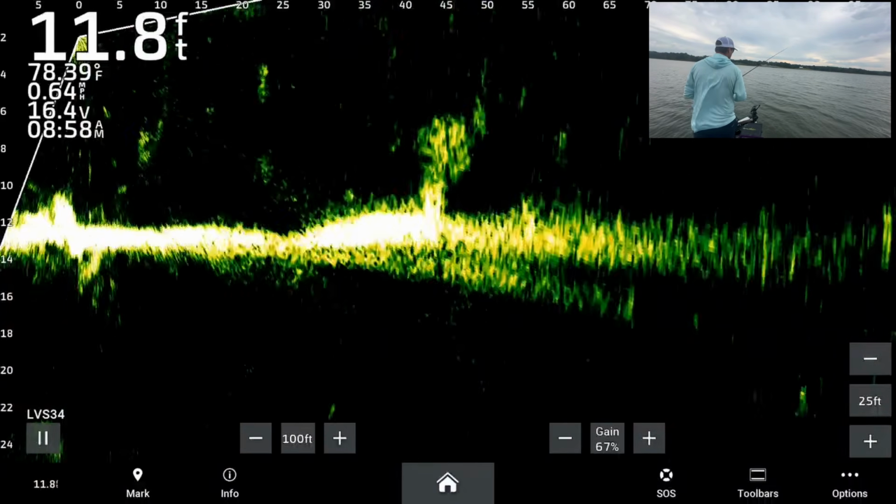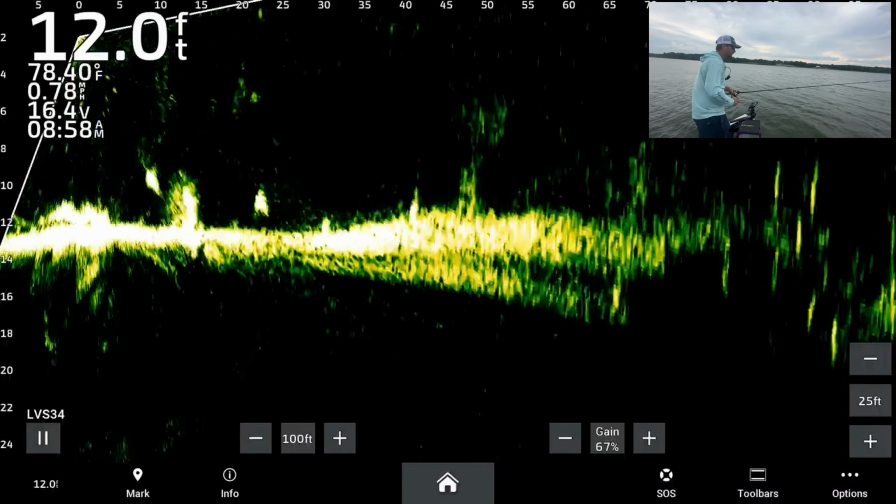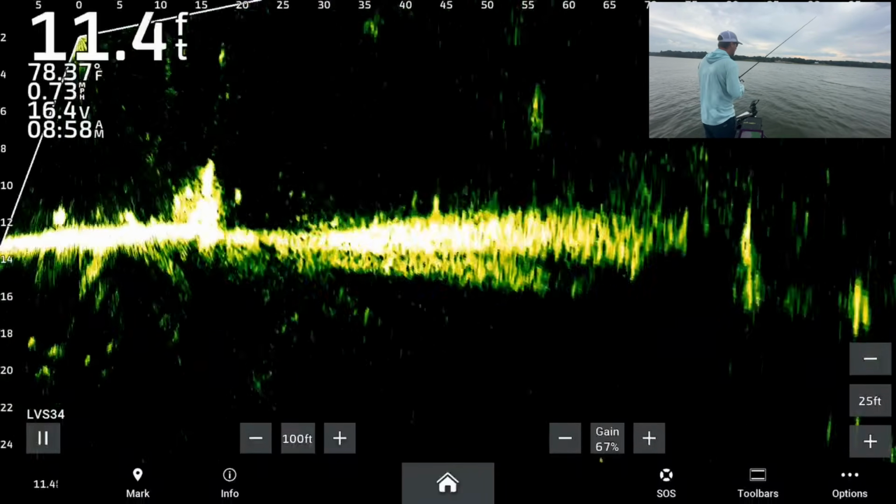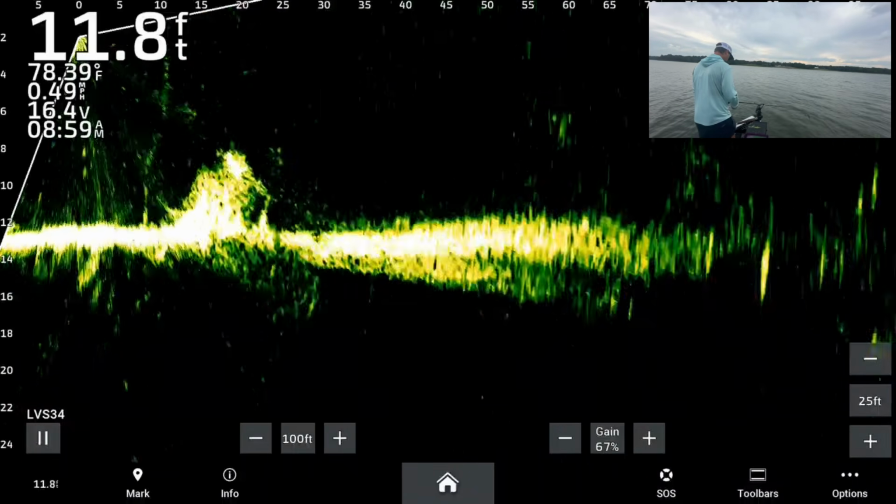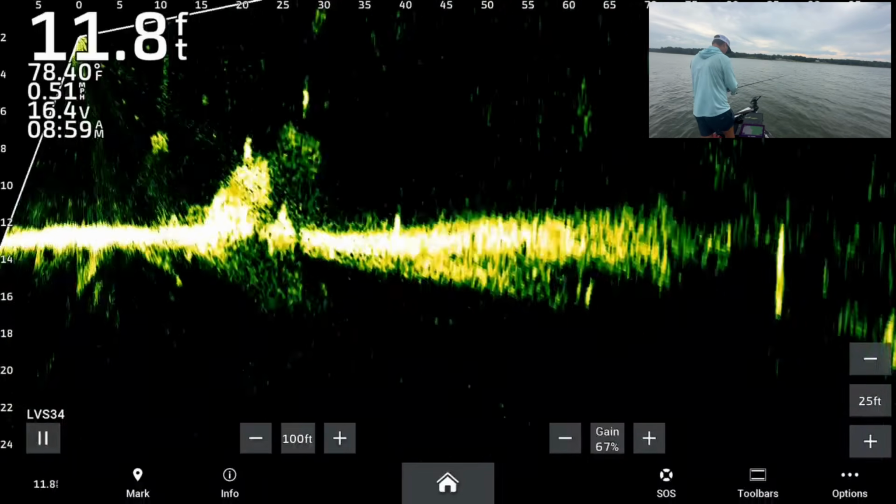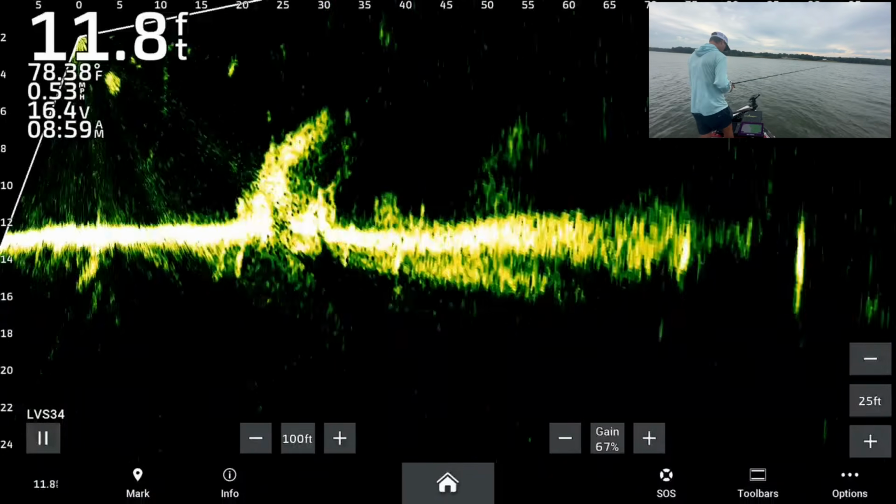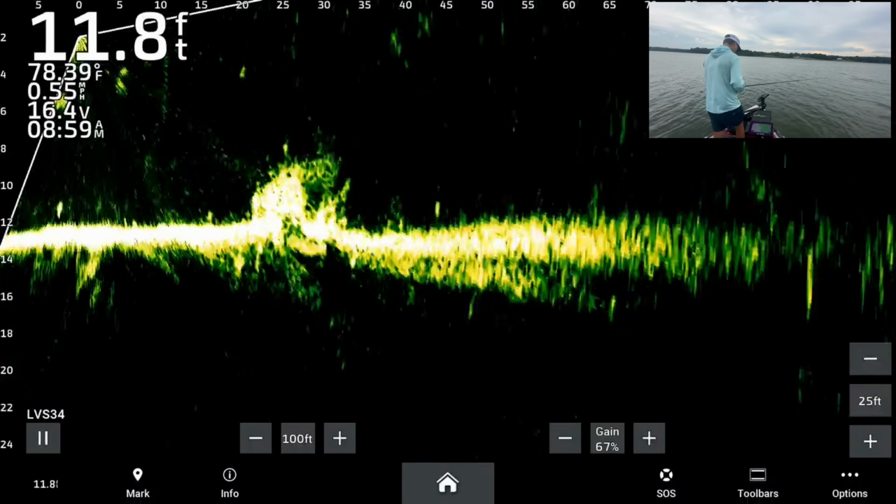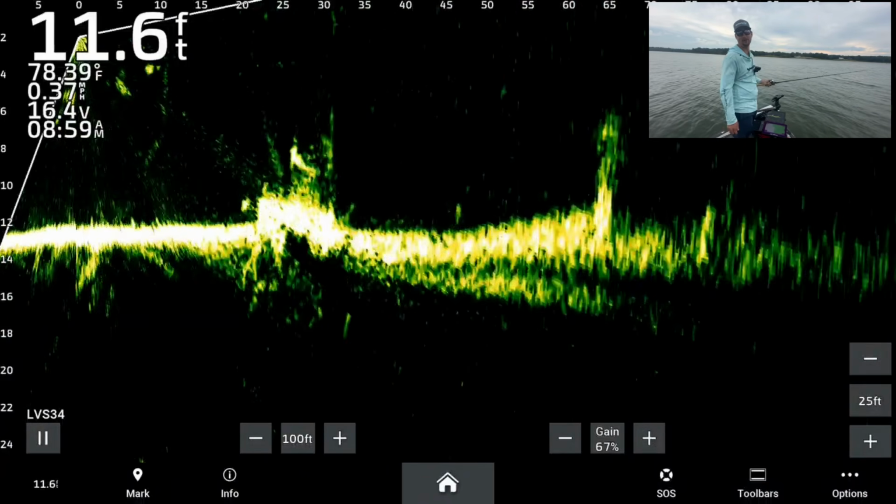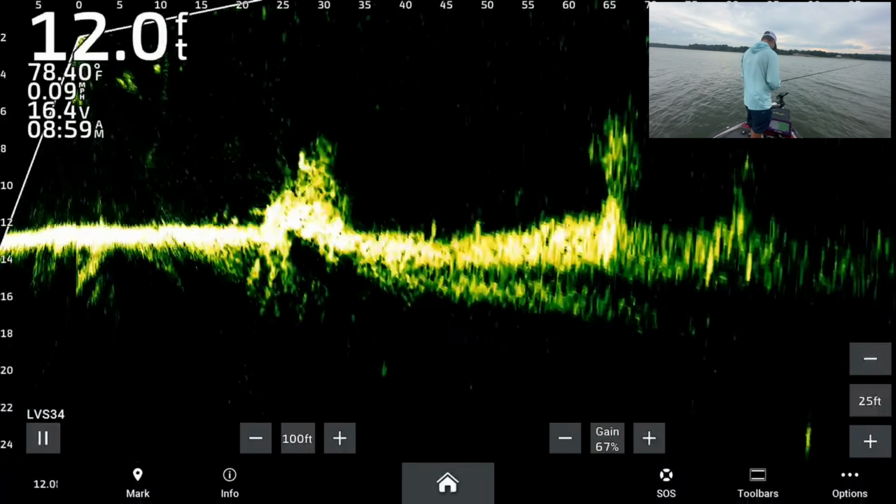Come on, baby girl. Bite your stuff. Have your little muffin. Little brown top muffin. Dang it. Ooh, there's a good one in there. Mind you, that was like an 8-pounder that just looked at our jig. Yikes.